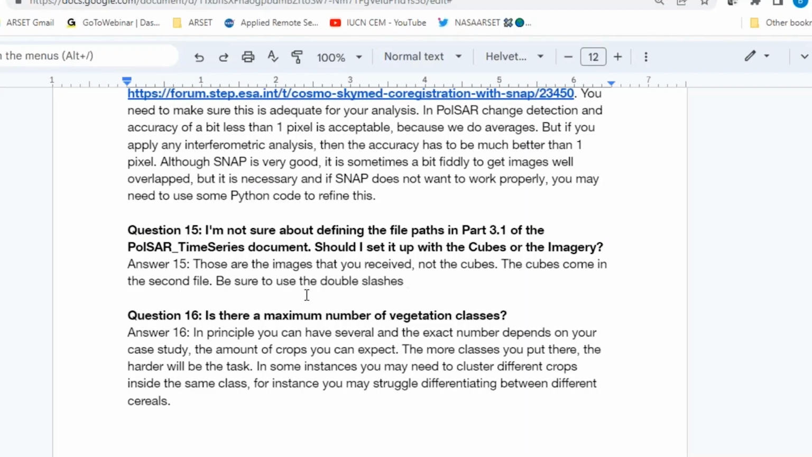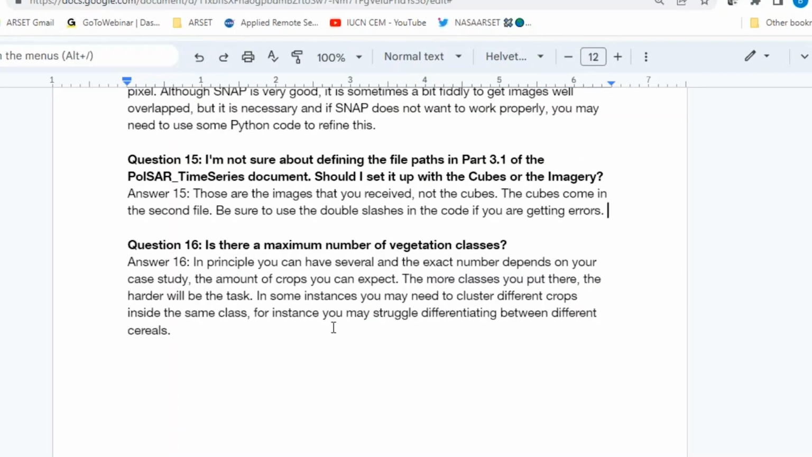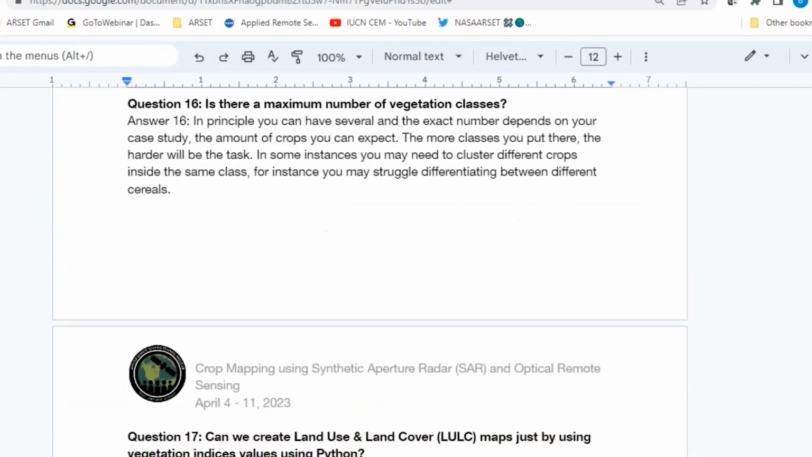Okay, question 16. Is there a maximum number of vegetation classes? That is a big question. In theory, yes. The more classes you add, the harder your classification task becomes. So it gets more complicated to separate the different crops.